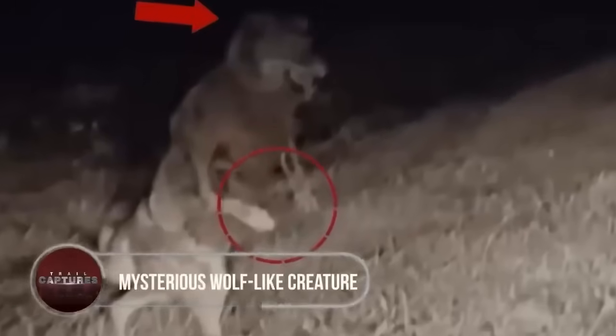Mysterious wolf-like creature. Late one night, a driver navigating through the dark forest encountered something truly peculiar. As the headlights illuminated the eerie surroundings, the driver slammed the brakes when a strange sight caught their attention. It wasn't a Yeti this time, but a wolf walking on its hind legs. But hold on, something was off.